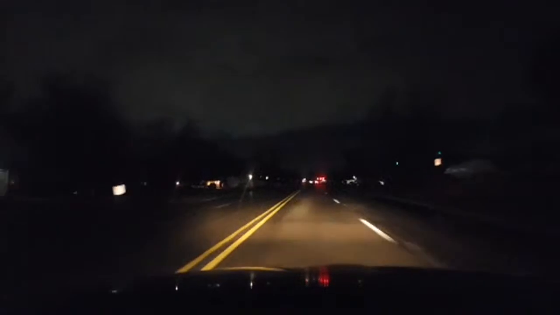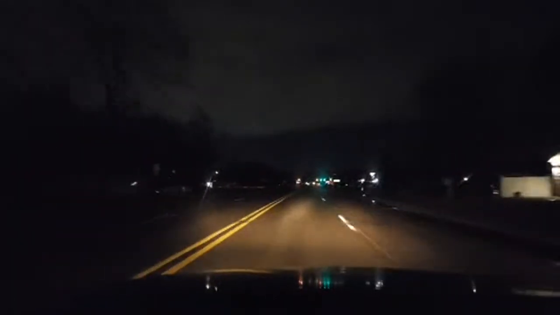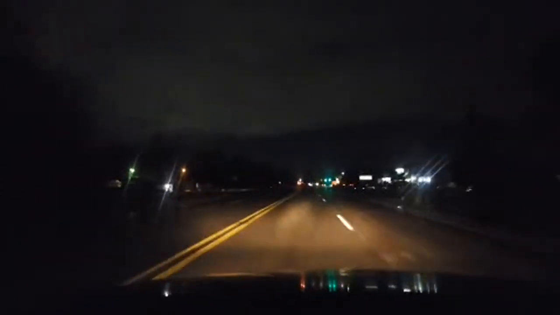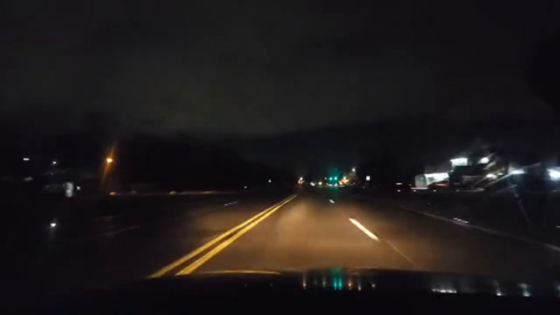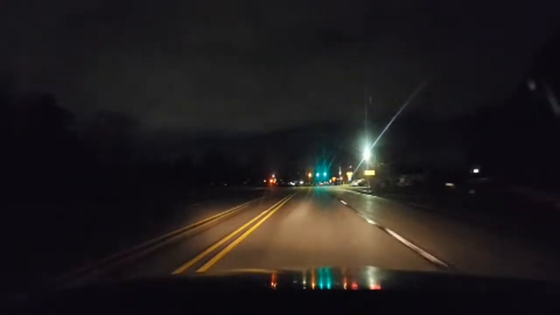Maintaining good speed, double yellows to my left, broken white lines to the right. So I can change lanes to the right. You should be able to tell me what color the light is. All right, the line is broken.